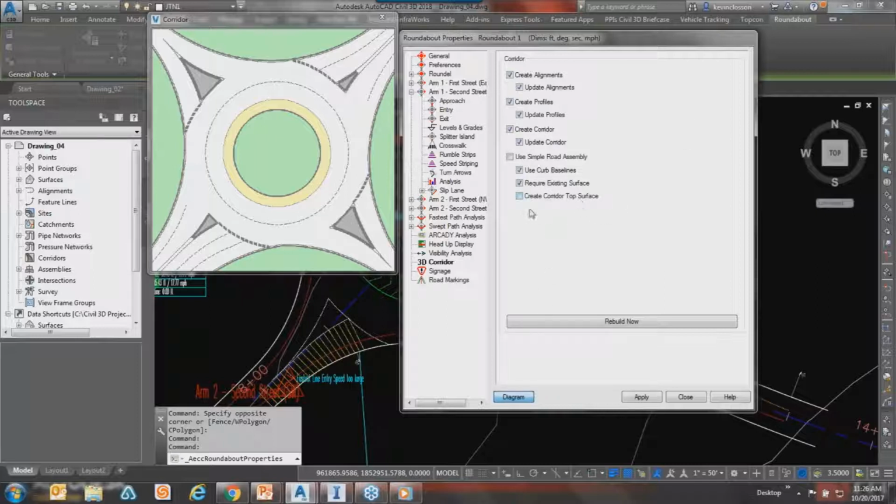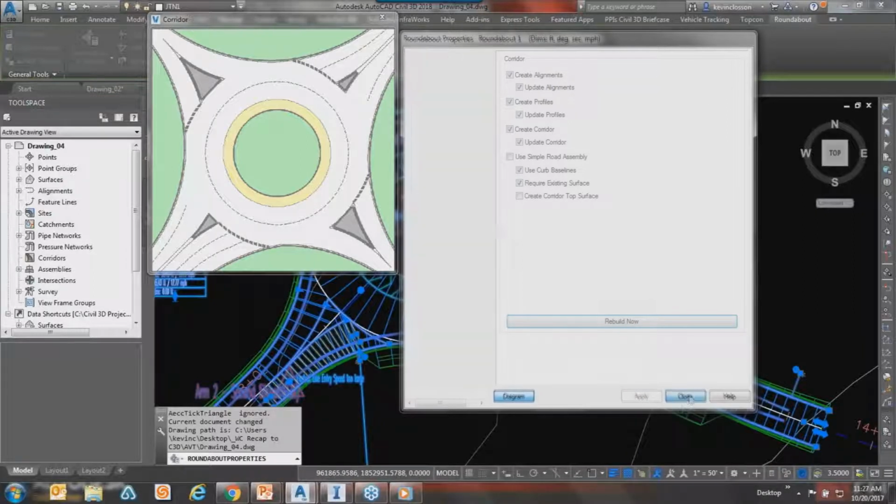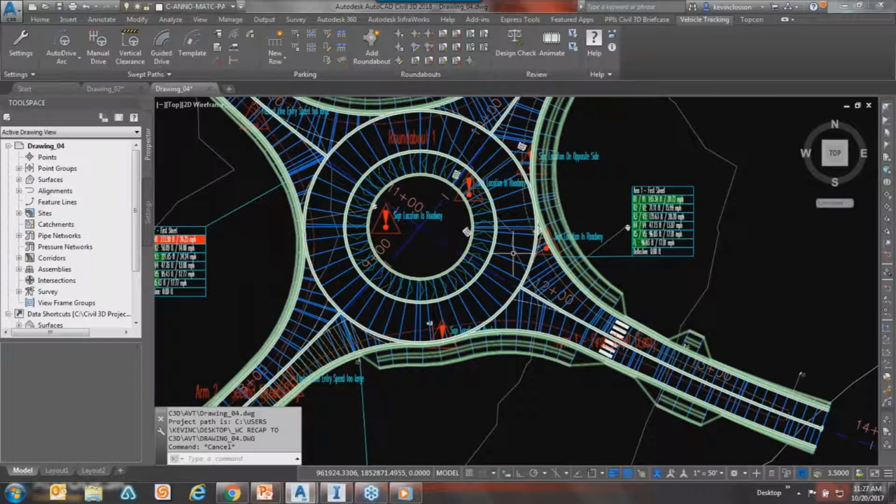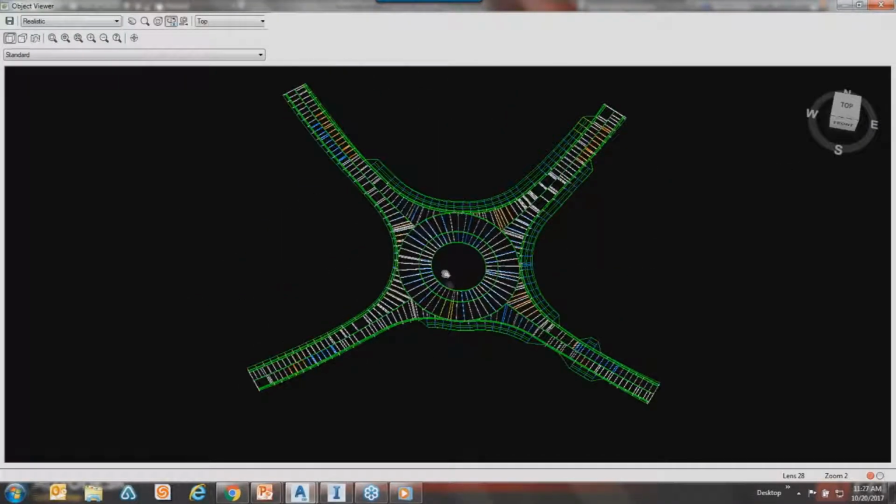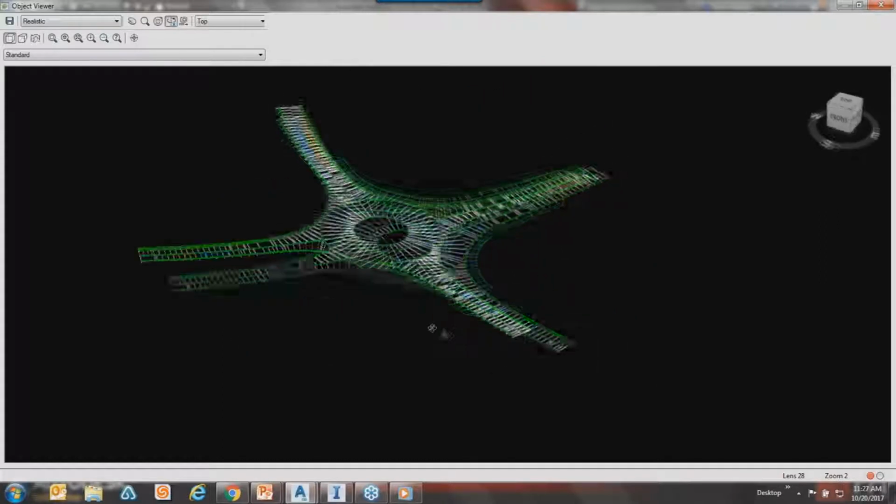And maybe I'll have it create a corridor. Actually, I usually would do that differently, but you can create a top surface right off the bat. But I'll hit apply and all that kind of thing. And once I close this out, you can see that a corridor was automatically built. Now we'll just dump it into a quick viewer just to see what it did. Pretty slick. Cuts, fills, everything else.